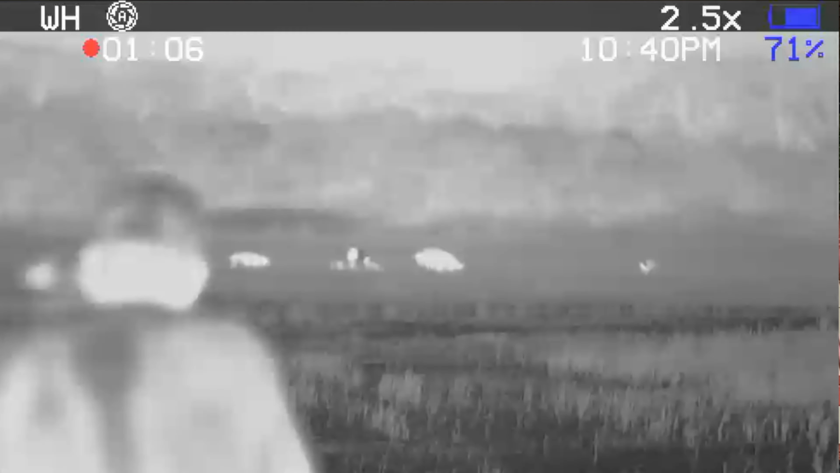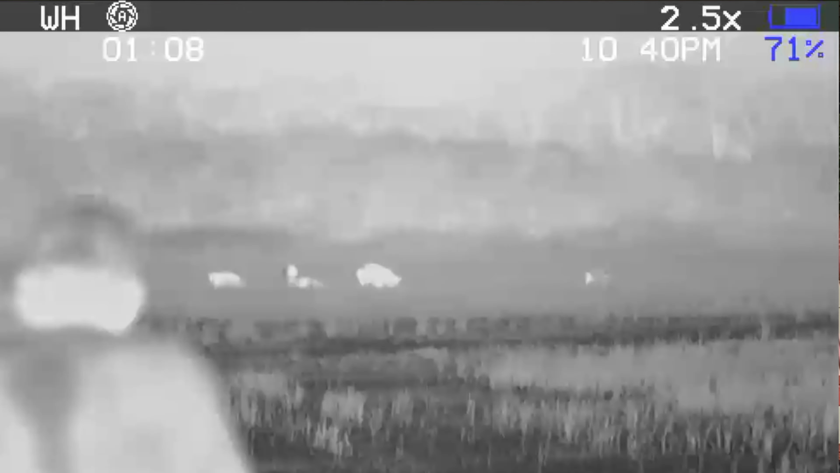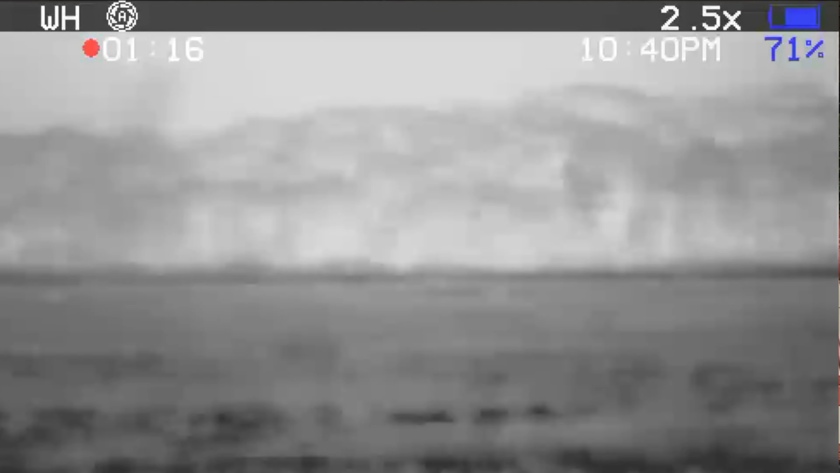So the first thing they saw was some hogs at about 330 yards, and they lined us up on the skirmish line, and boom, we were dropping these things like crazy. Got some really big hogs on there. I'll show you some pictures of those. But then we went a little further, and it didn't take long to do this. We just had to walk around the corner, and they gave us the opportunity to shoot at one at 450 yards. And we were able to drop that.